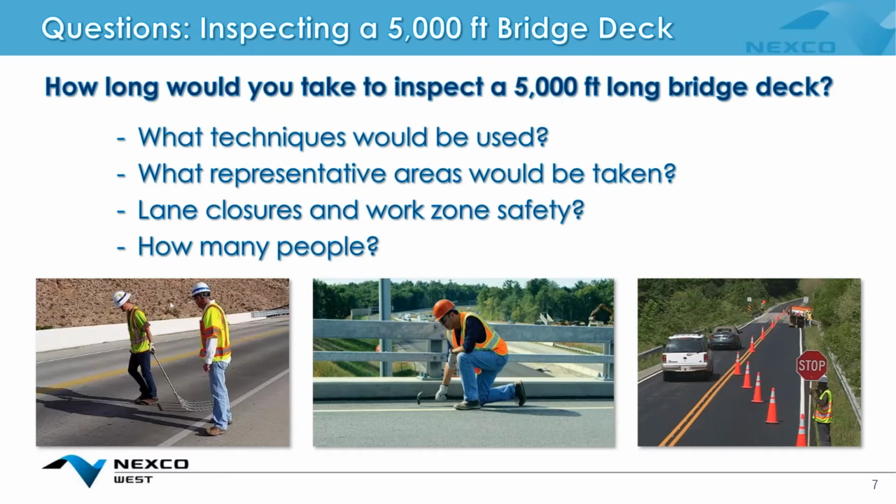And so I'll pose the question and continue to think about this question as you listen in. How long would it take to inspect a 5,000 foot long bridge deck? And let's say maybe with a couple lanes, like a northbound and a southbound lane with some shoulders. What techniques would you use? What would be representative areas that would be looked at?